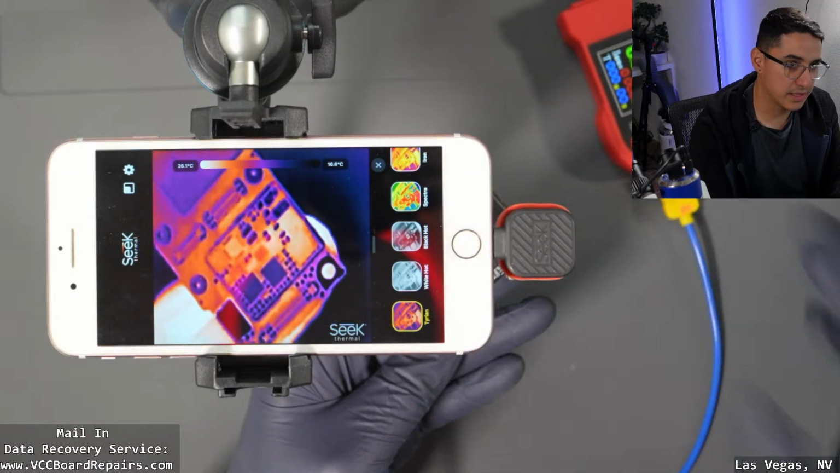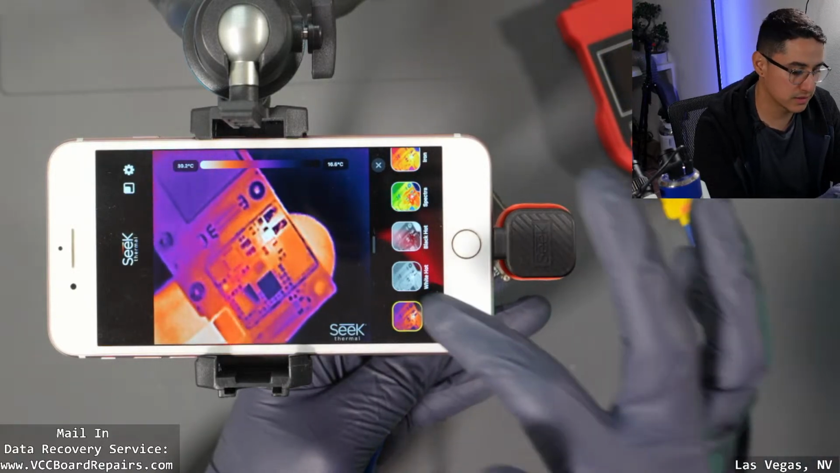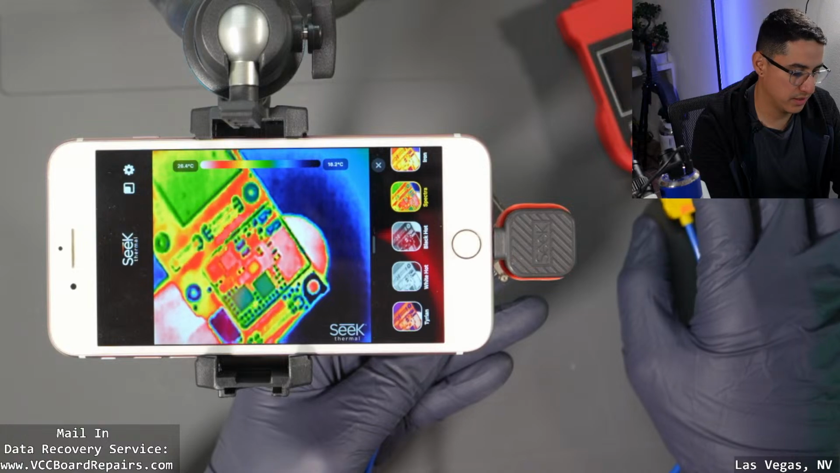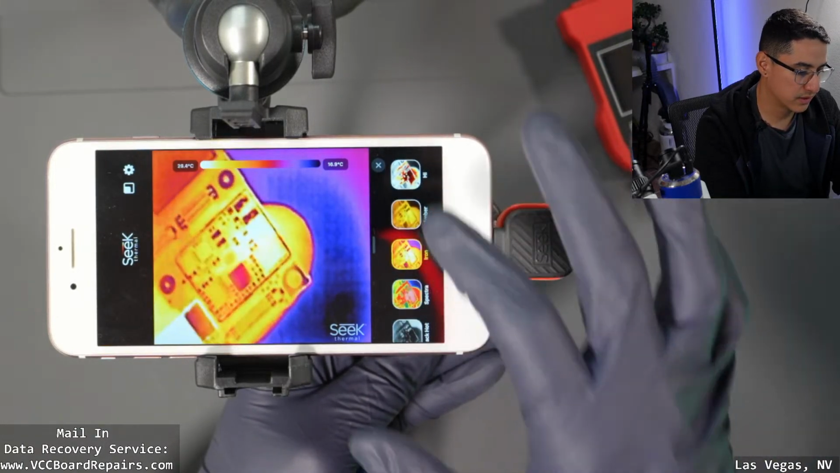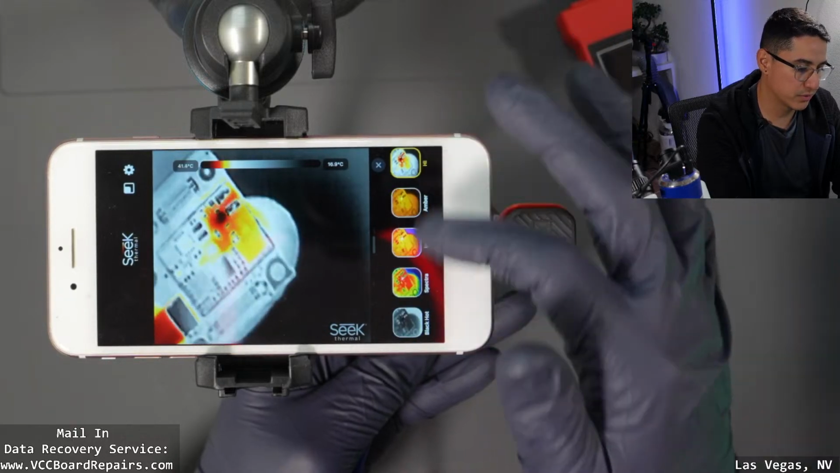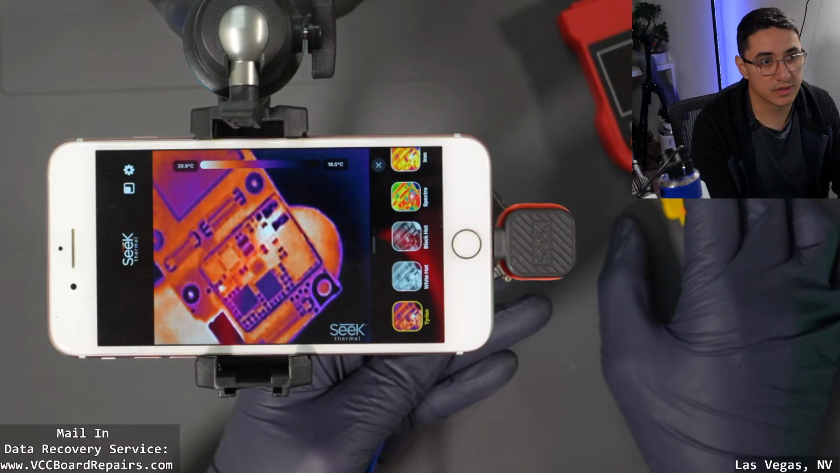Another thing is the color palette. I believe Tyrian is the best color palette for this type of scenario for a short, because look how clear it is compared to some of the other ones. Now you can't even see anything. I see a lot of people using this one and I hate it. I don't like it. It's hard to tell what's going on. Iron's another one. Amber. Yeah, you can't even see what's going on. So if you're trying to find a short on a motherboard, switch your color palette to Tyrian. That's the best one I found so far.